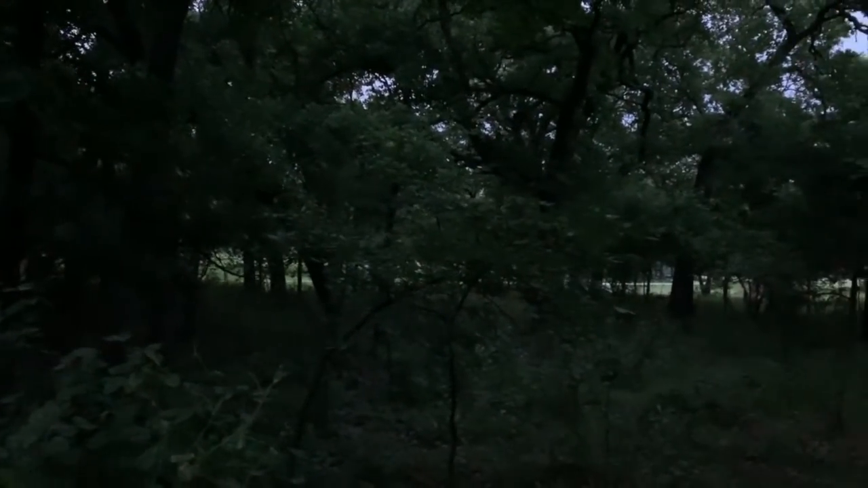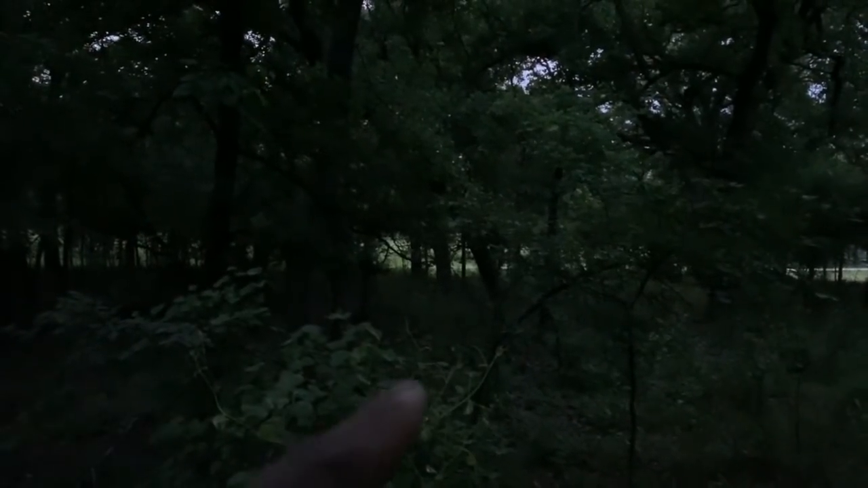All right, guys, this is what I had to work with. And it was not an easy kill. Right where the light is, there's a road. And I had cows all in here. I had a bunch of heifers and calves in here. And something just stood out from the rest of them. With my dual eye rays, I could see just clearly it was a pig. But I had to make sure it was a pig.